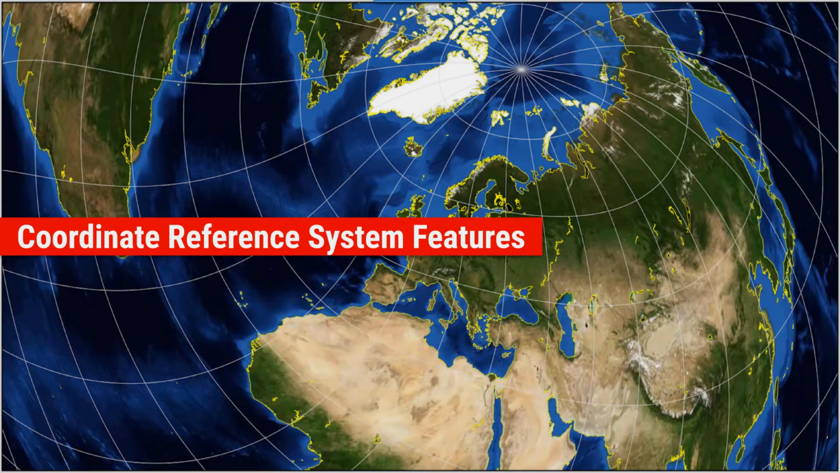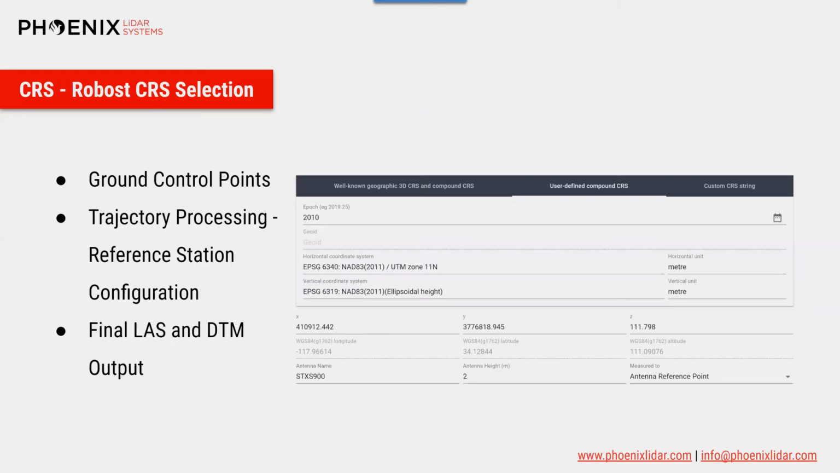I will now move on to what I believe is the most important new feature of LiDARMill, the new robust coordinate reference system features, or CRS for short. While version 1 offered WGS84 as an output datum, version 2 allows you to select from any datum or projection having an EPSG code.